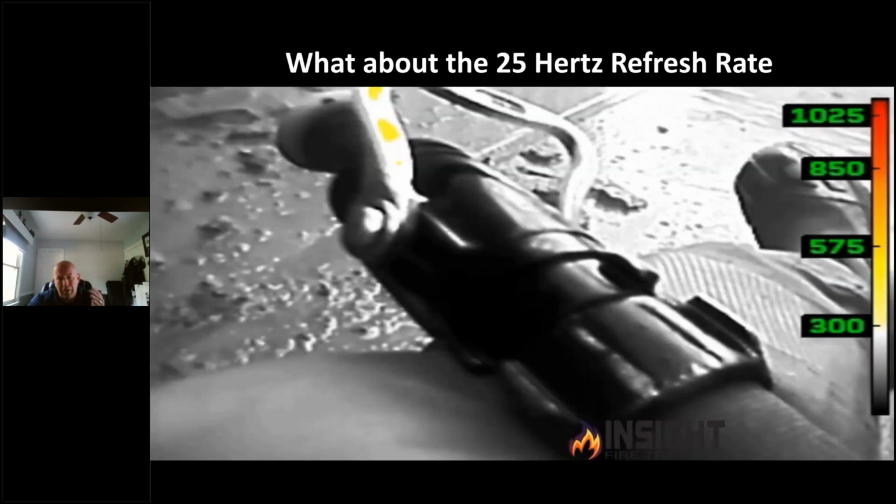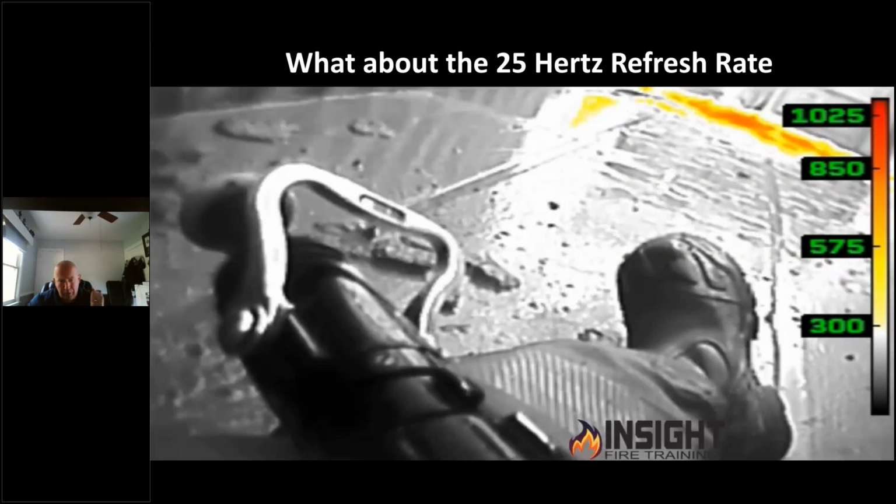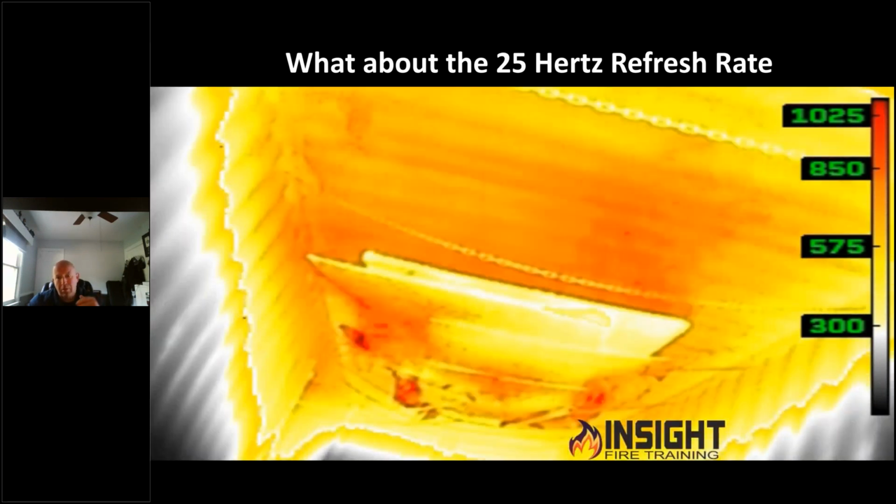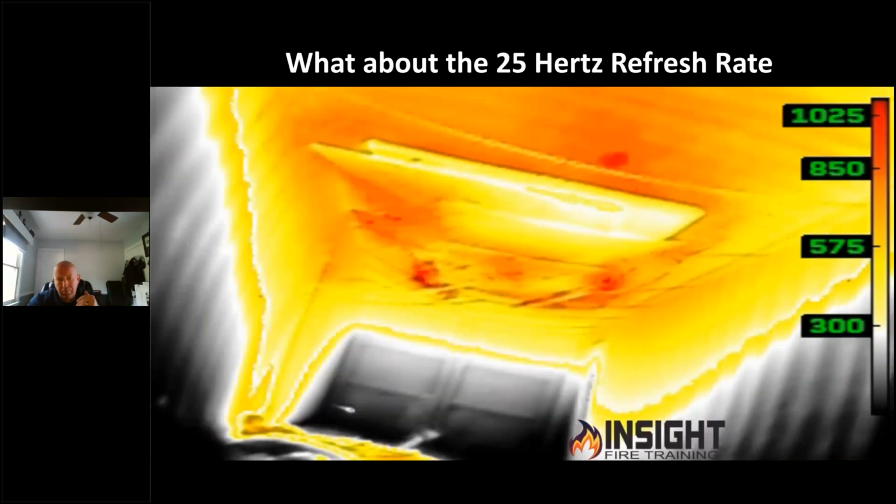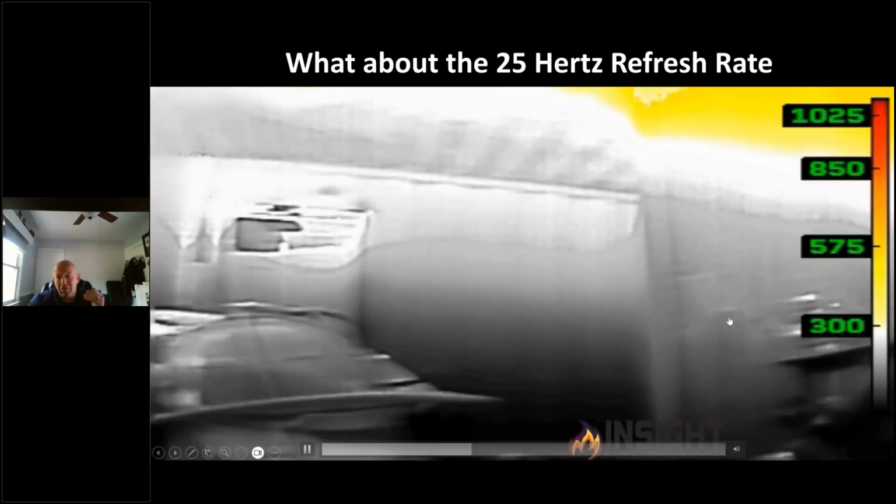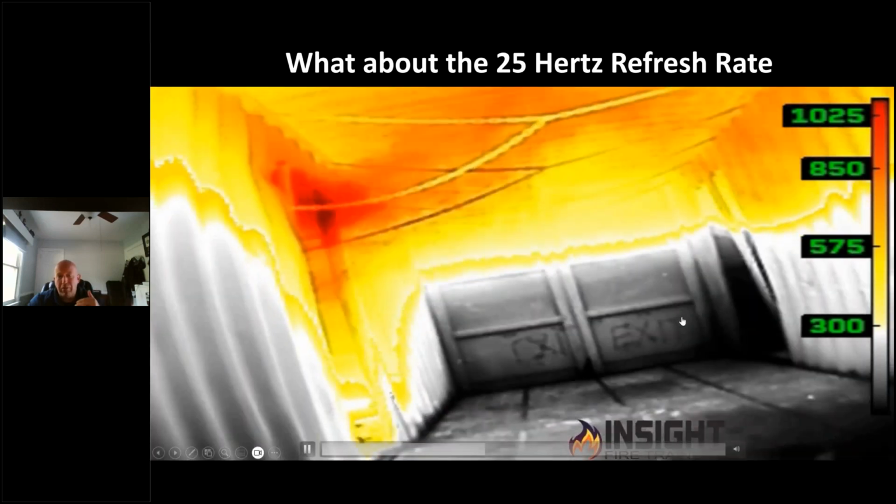Look at the detail of the bail of the nozzle. You can see it's a smooth bore, yes. And you can see the boots. You can see the heat, the chains. You can see all that behind you. And I'll tell you straight up, this camera performs exceptionally from 100 to 800 degrees.